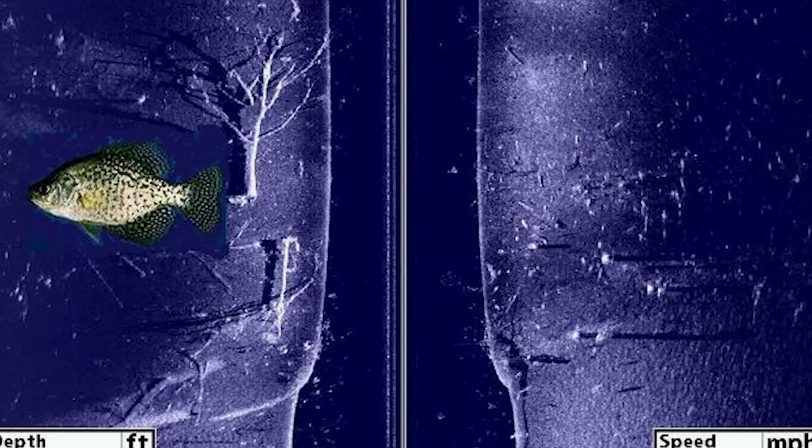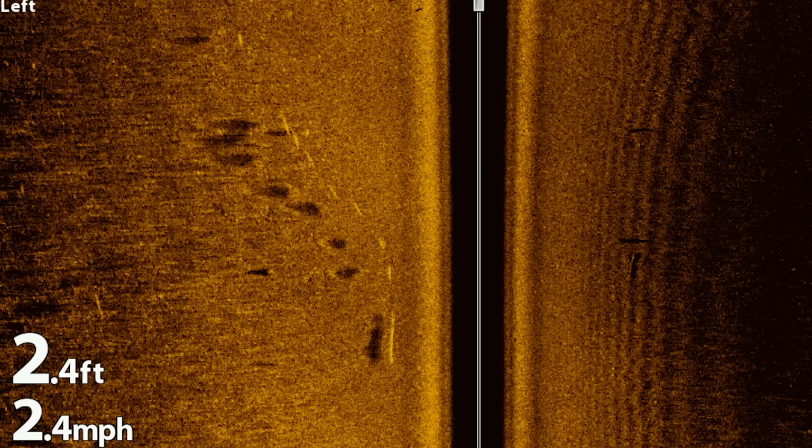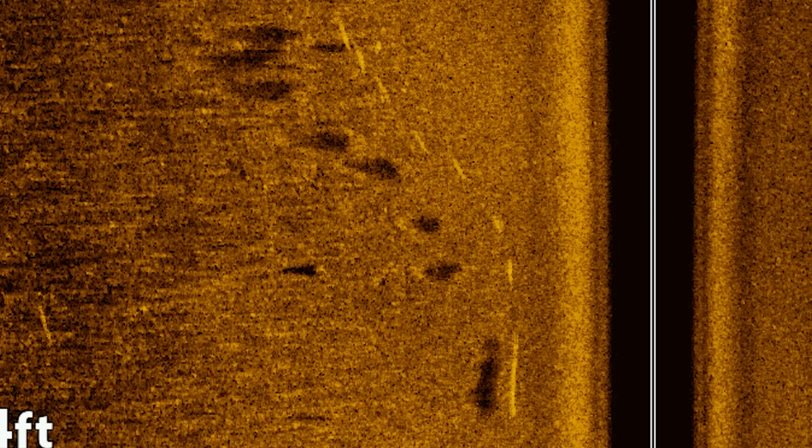Now here's what a partially laid down tree looks like on side scan versus on down scan. This down scan tree is even hanging over a break, which makes it double trouble. And just to remind you what a fish can look like on side scan, here is an image of that. You can tell they are suspended since the shadow they cast from the sonar bouncing off of them is pretty far away from them. If they were close to the bottom, there wouldn't be as much of a shadow.